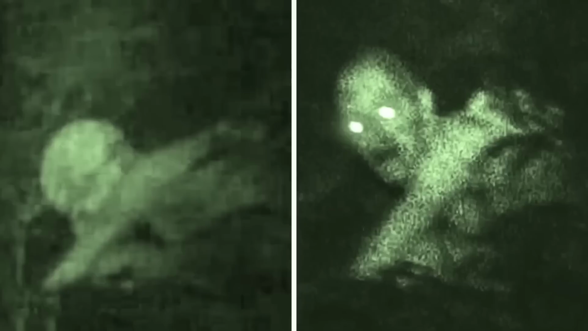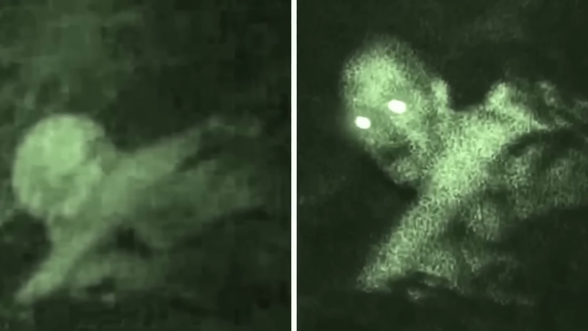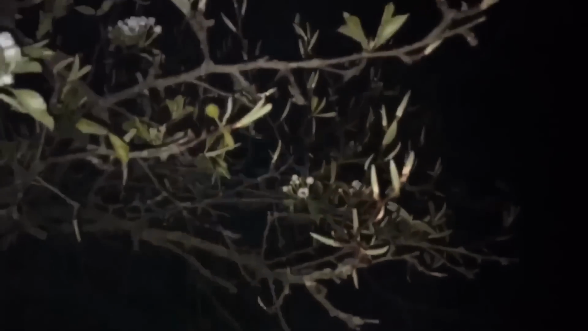The rake. This picture was captured by a trail camera in the dead of night. We haven't been able to investigate it further, but it appears to be a rake lurking in the darkness of the woods. We're keeping our eyes peeled for any updates, but for now, all we have is this eerie image, and people are saying it's real.